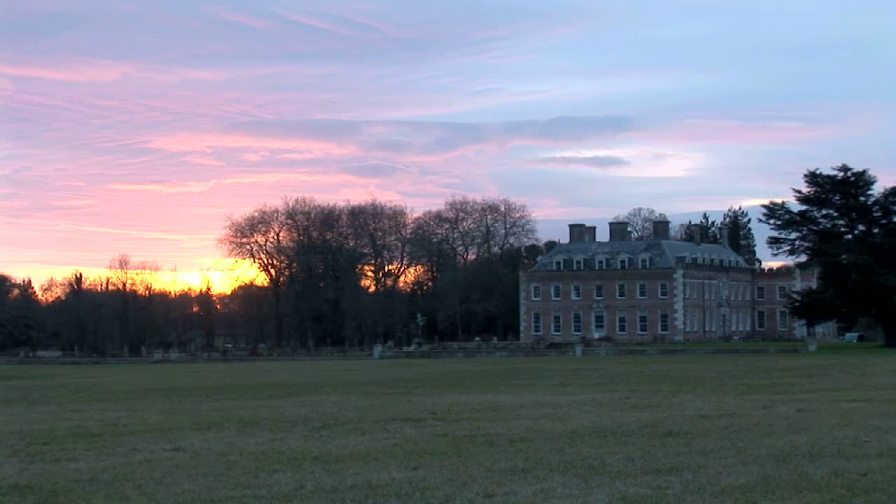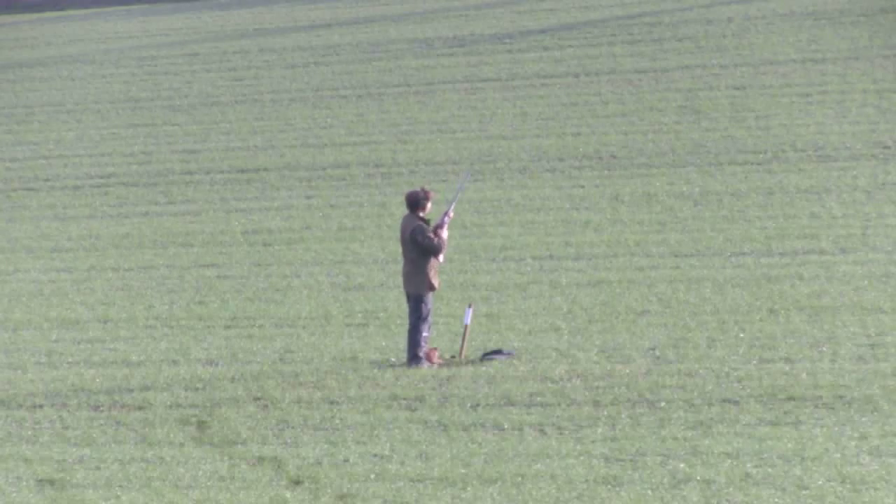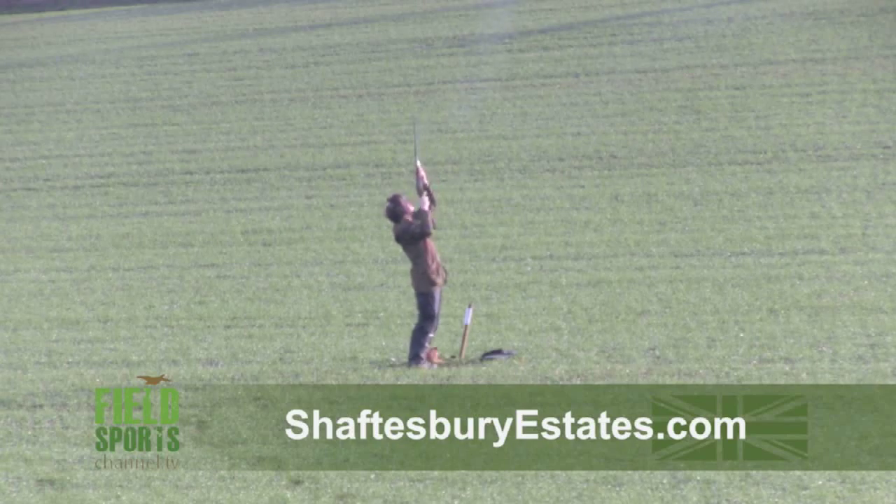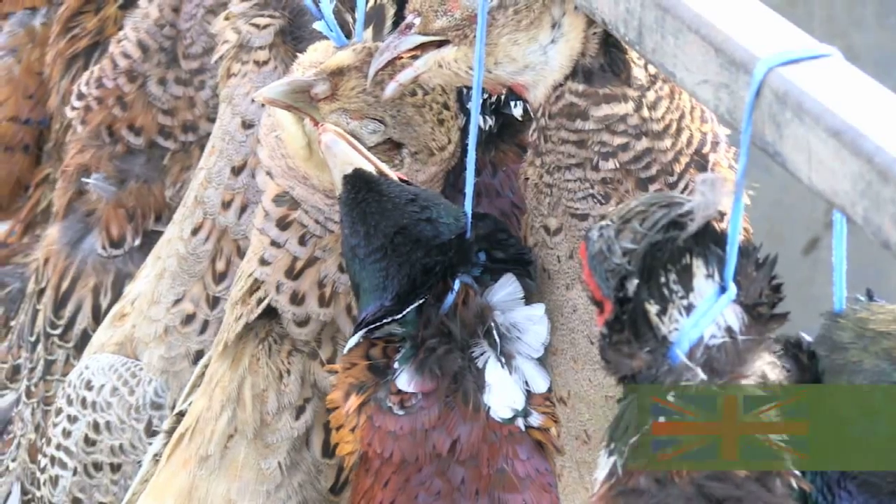Yeah. The sun sets over the family seat, St Giles in Wimborne. The family has been here since the 14th century, and now you can come too. To find out about shooting here, go to shaftesburyestates.com, and for more about the work of the World Pheasant Association, go to pheasant.org.uk. A truly lovely day out, and don't we love a good cause?